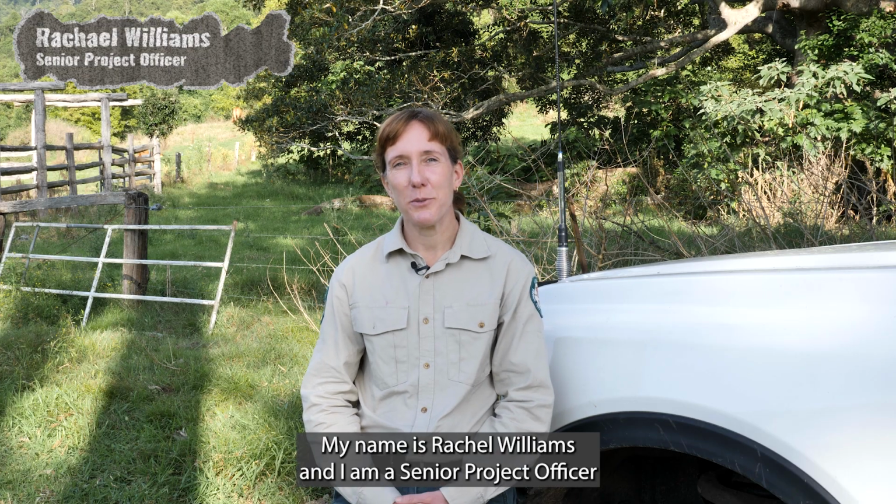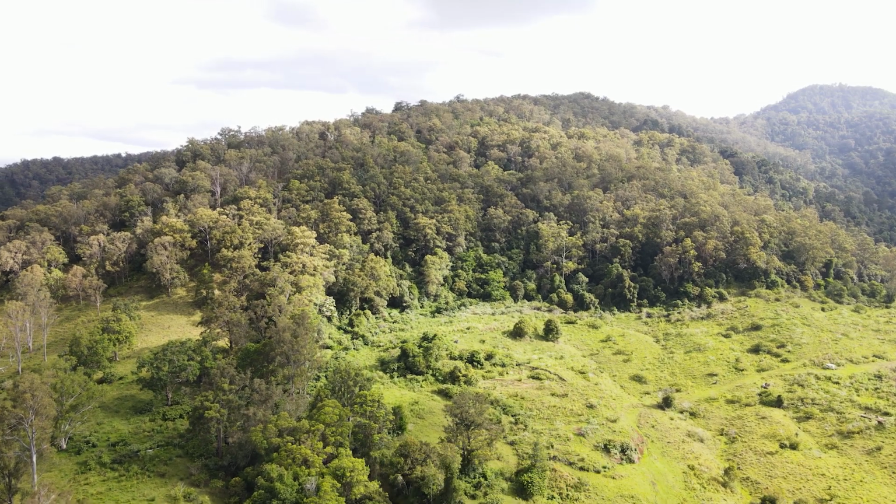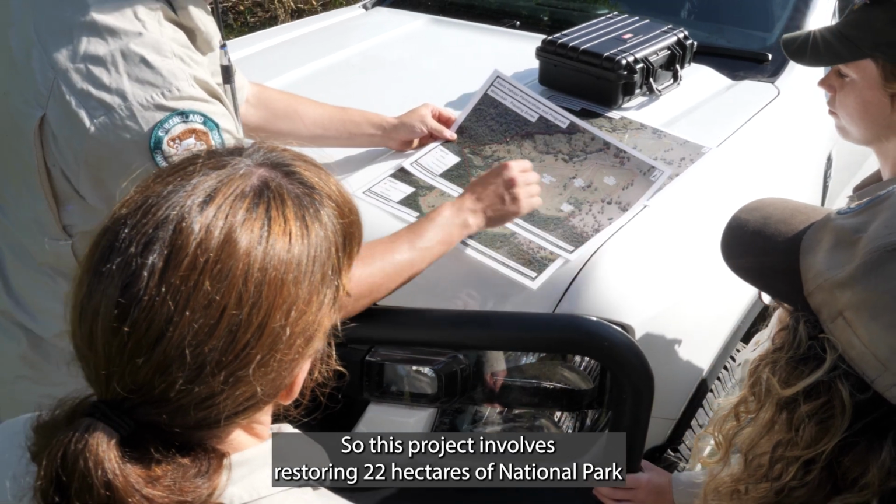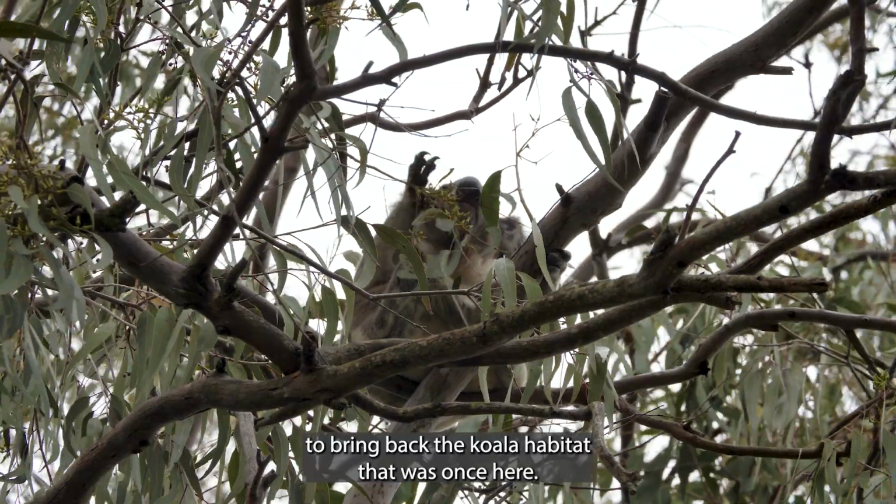Good morning, my name is Rachel Williams and I am a Senior Project Officer within the Department of Environment, Science and Innovation. This morning here we are at Lamington National Park. My team is involved in koala habitat restoration. So this project involves restoring 22 hectares of national park to bring back the koala habitat that was once here.